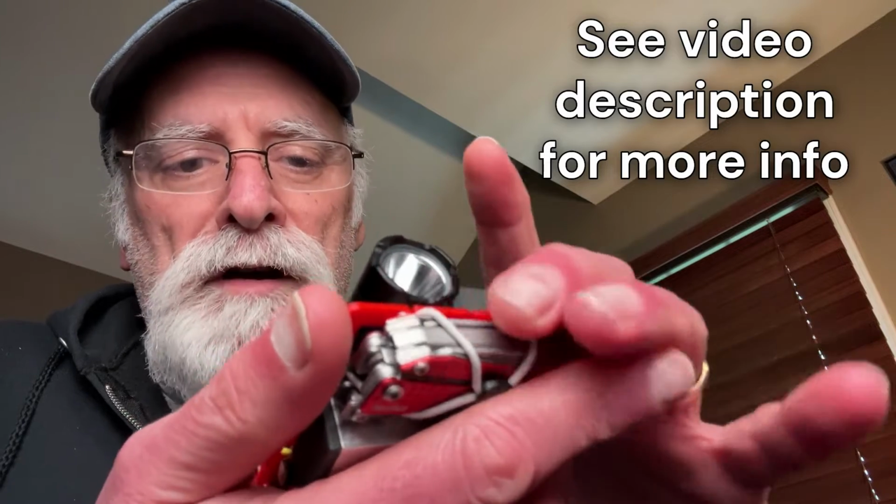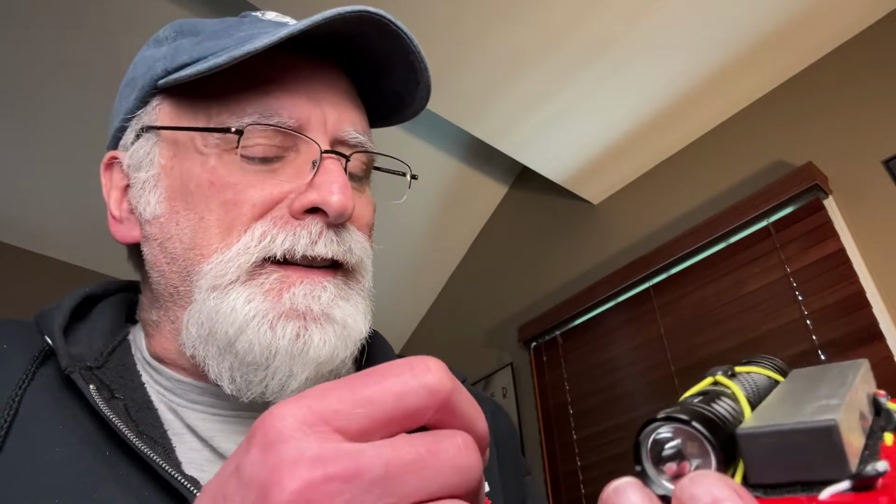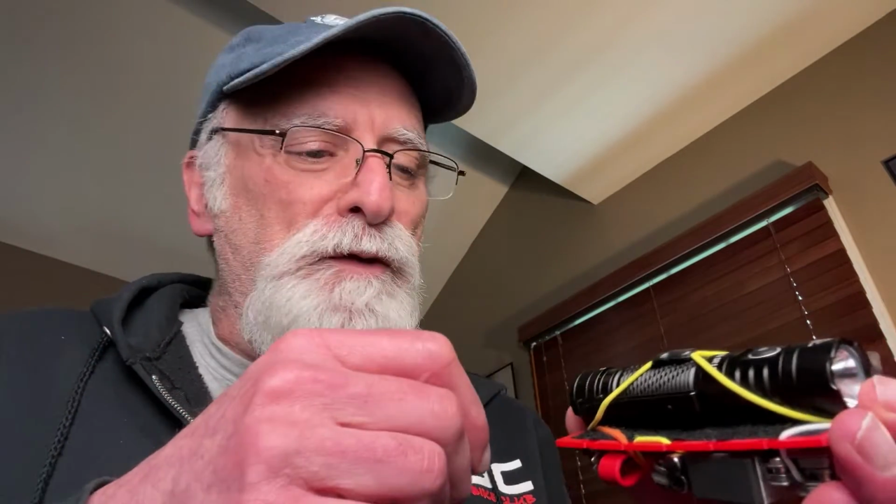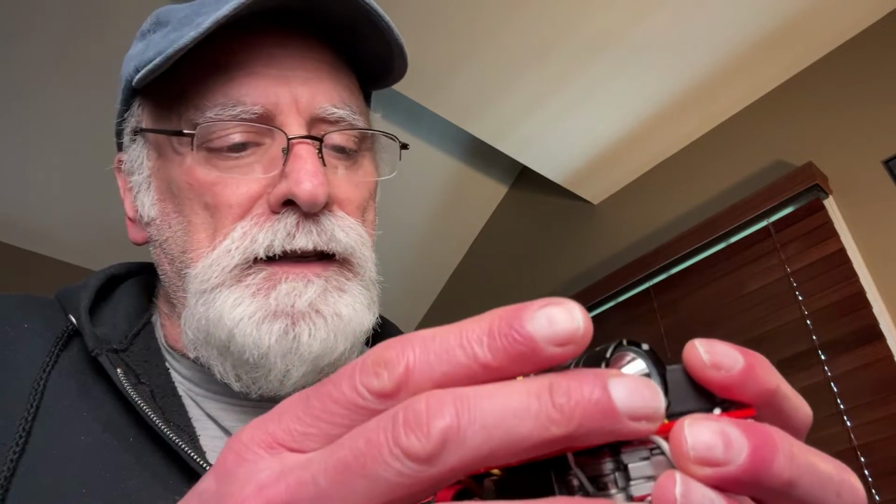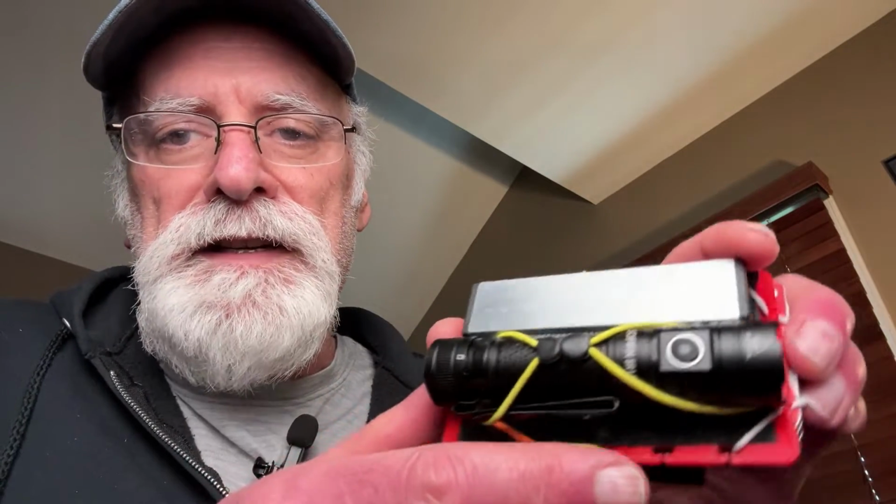So this is the largest flashlight that I have in this collection of flashlights that I'm showing you today. This is a tactical flashlight. It's designed for tactical purposes, which is to kind of confuse people if you're being attacked or something, or you're going into a tight situation or something like that. It has an extremely bright head. The light coming out of this thing is 1,450 lumens, and it's concentrated into a very, very, very tight beam.